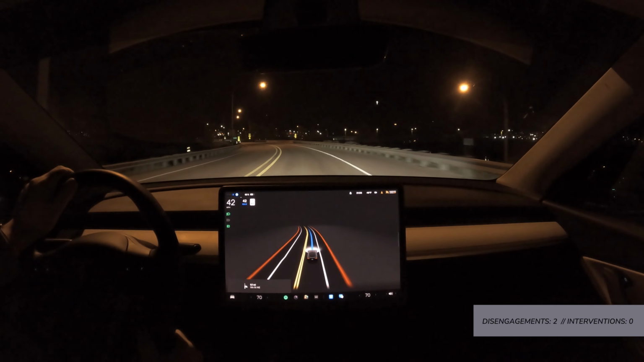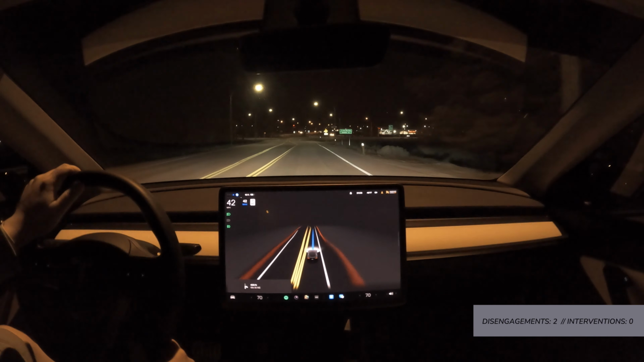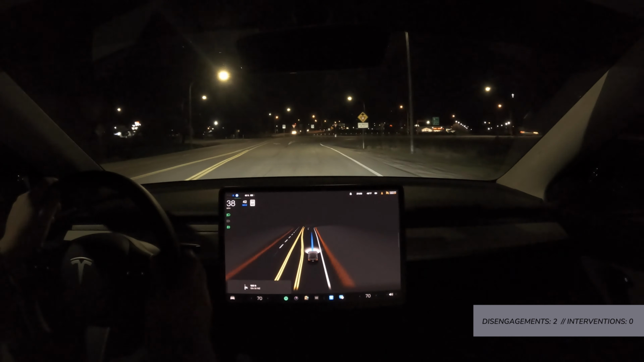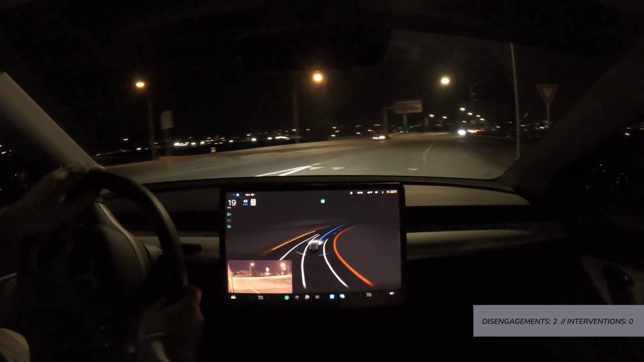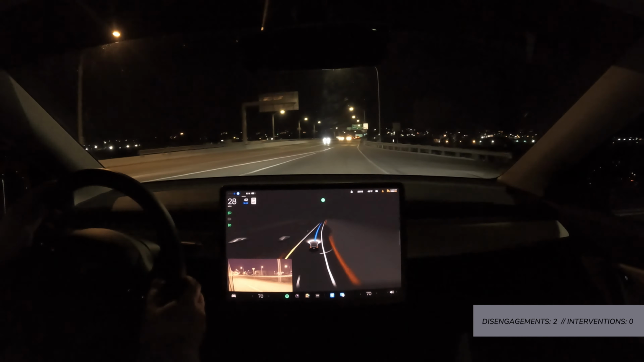Coming up to yield for roundabout traffic here. The auto brights are okay, but maybe the cars in this other lane, I don't know. It's still a little bit awkward. All right, coming in a little hot, and that's okay. Lights pretty close to the lane line there. Okay. And it rolls right on through. All right.